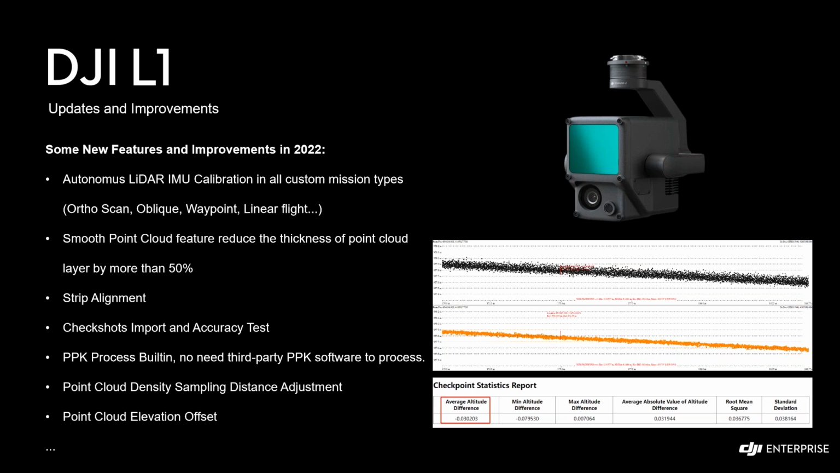PPK processing is built in, so no third-party software is needed to process the PPK data for Terra. All you need is to toss a RightNext file, which is a time frame containing your flight time, into your raw data folder and have Terra process it. So no additional software is needed.